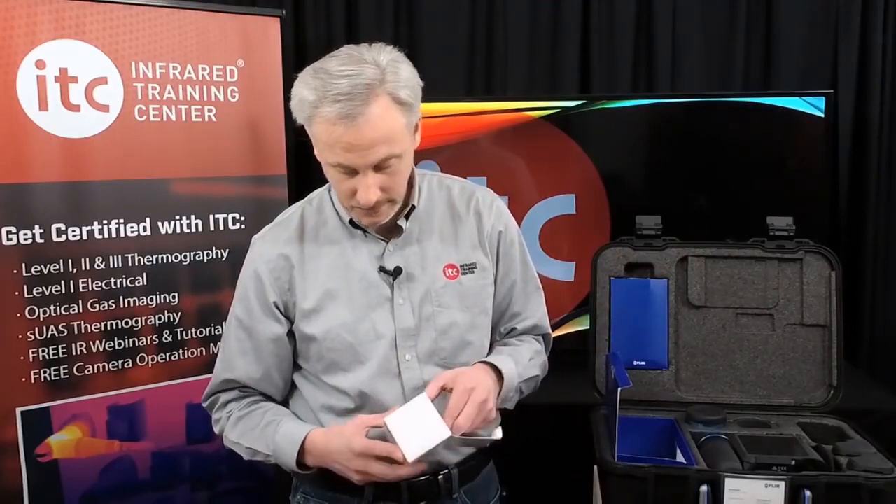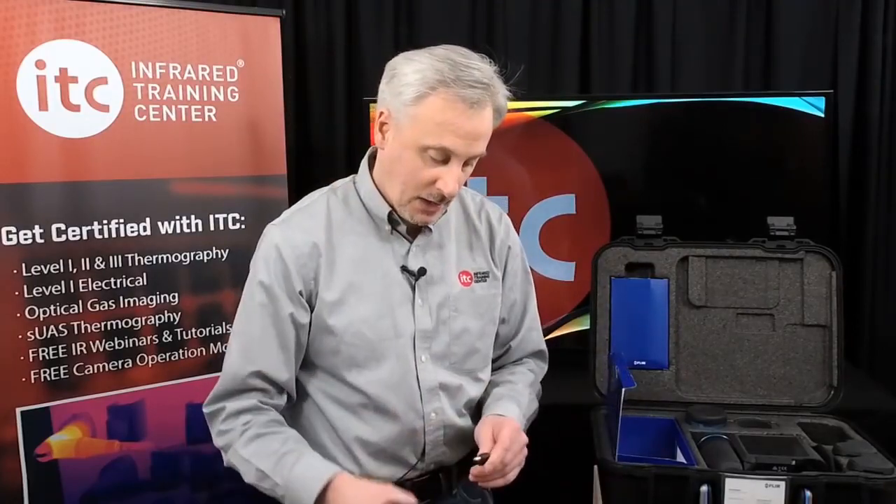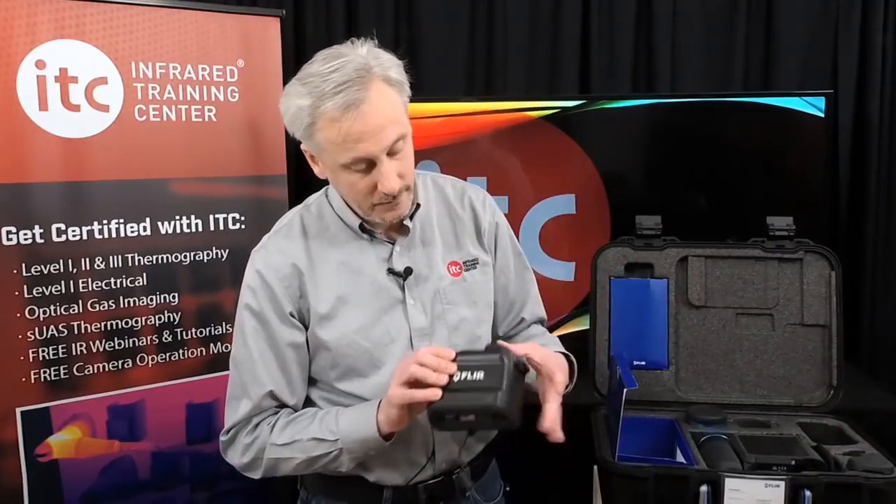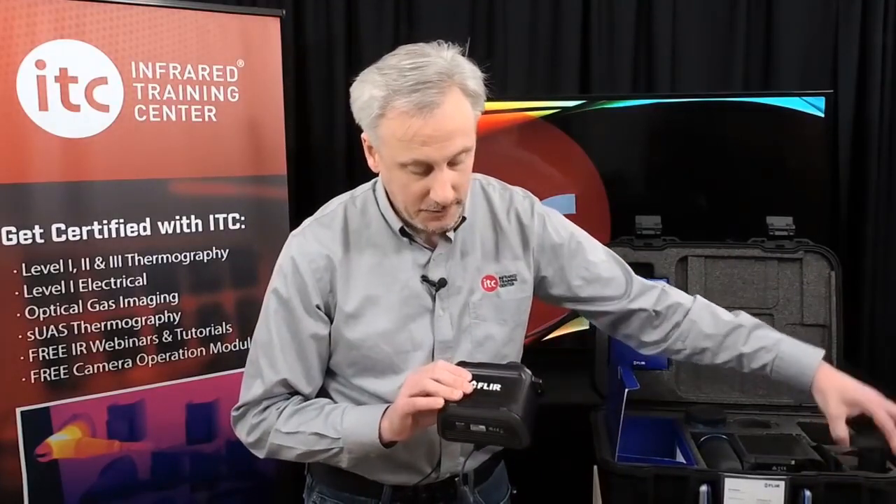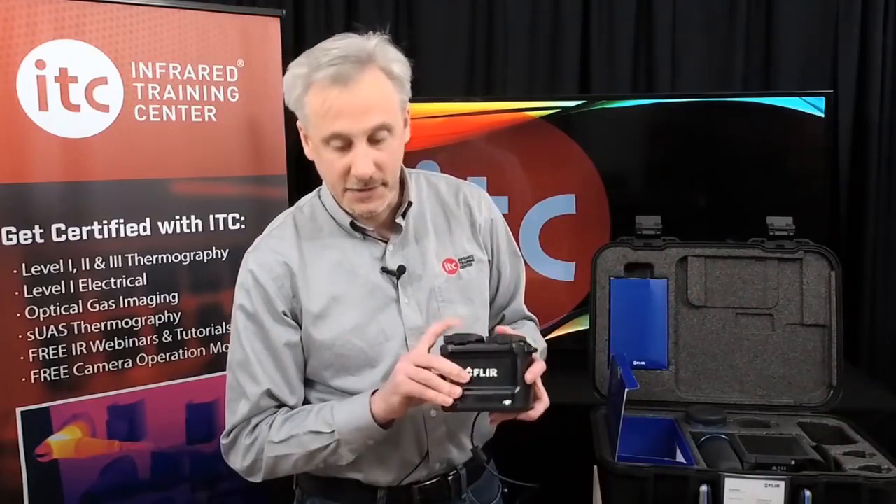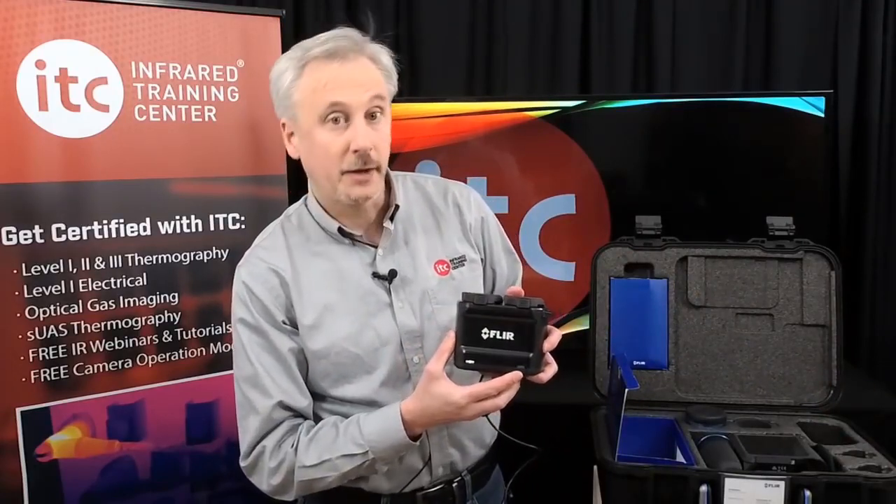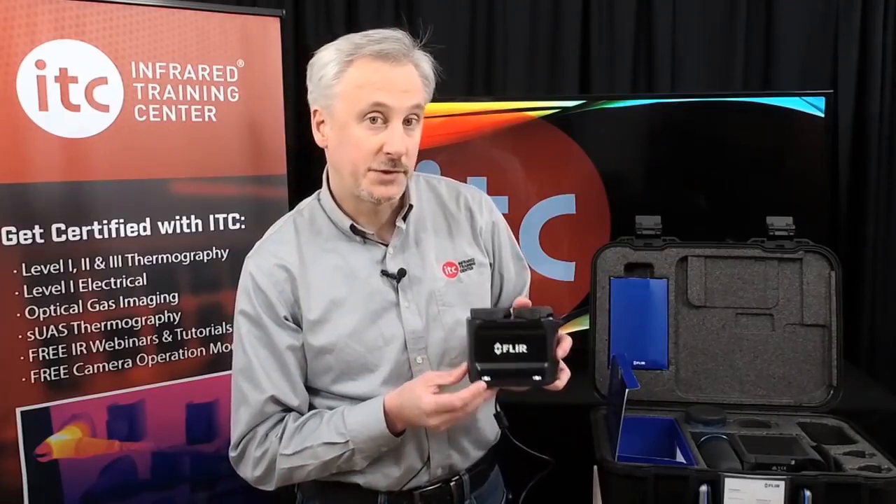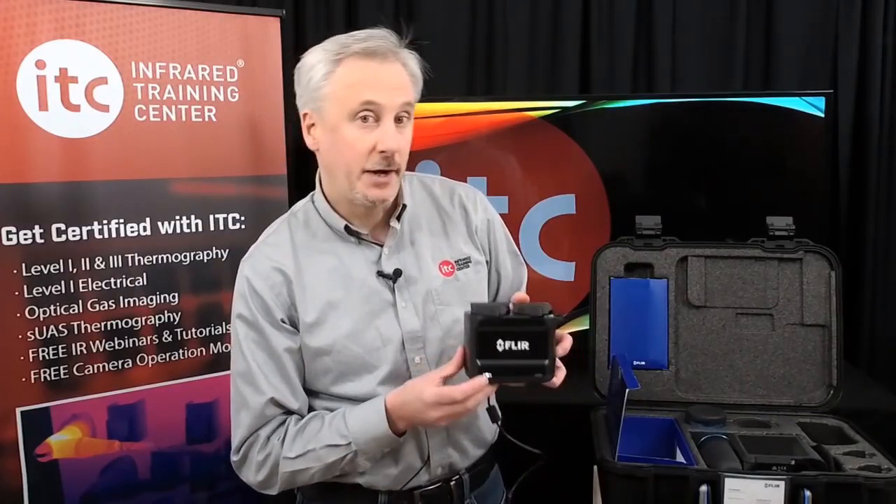So why don't we go ahead and plug that in, and then we can install the batteries. Now you'll notice that these lights in the front will blink while the batteries are charging, and they'll go solid once it's fully charged. So this battery here is fully charged and ready to go.